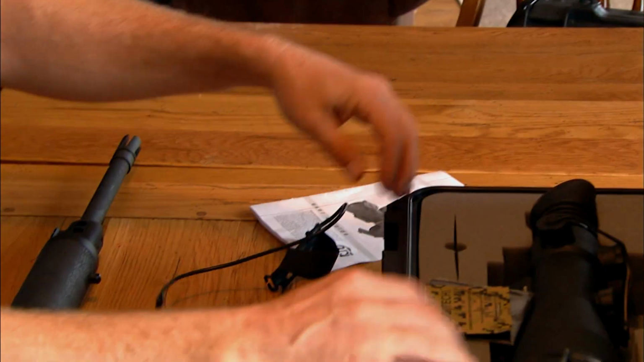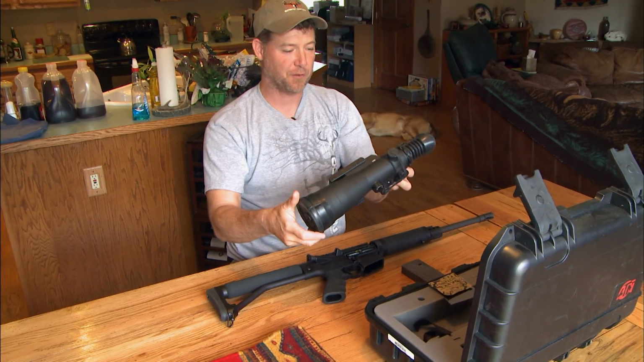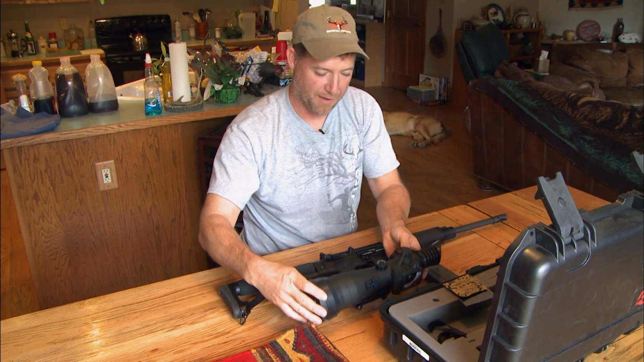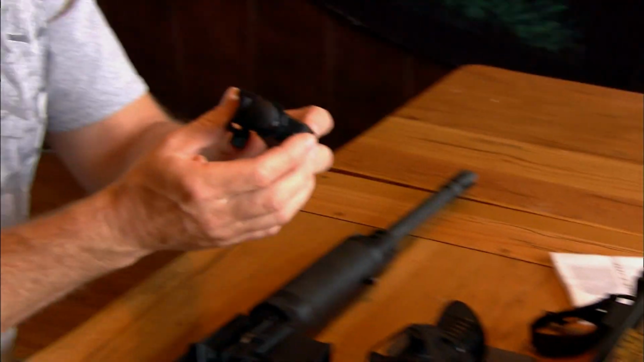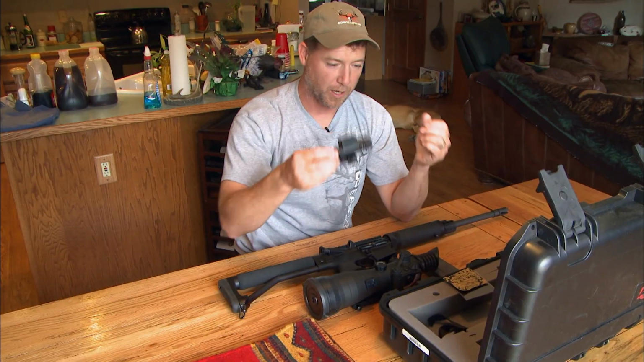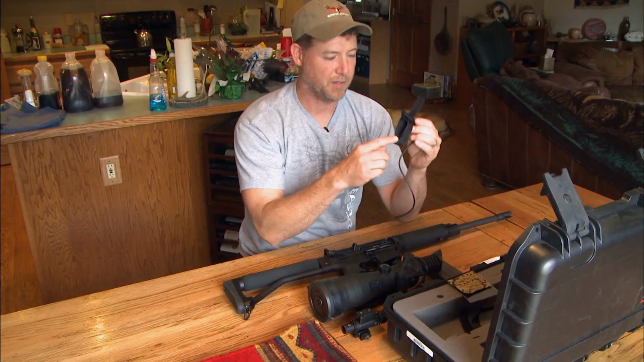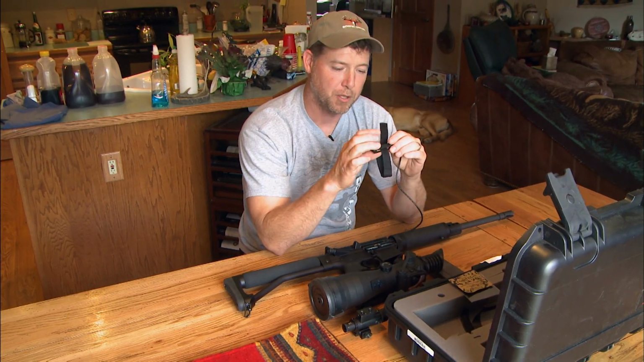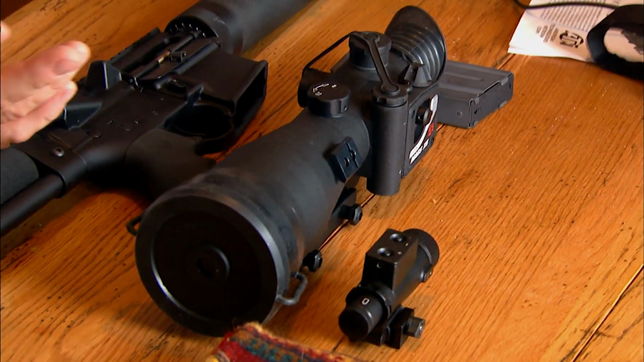Here's the case. You've got your night vision scope right there. Now, I've got two different types, and I'll show you the other one that I have, but that's the whole scope right there. This is actually an infrared light emitter, so this actually lightens up the target even more. So we're gonna put that on as well. Then we've got a strap that'll actually connect to this. This is just a push on, push off type thing I can do to turn the scope on. So you can see it's pretty simple. Everything pretty much comes together.